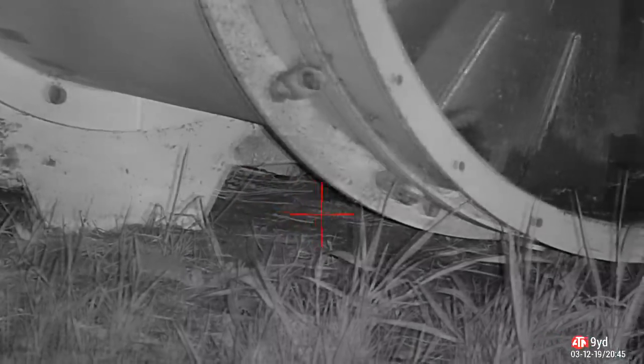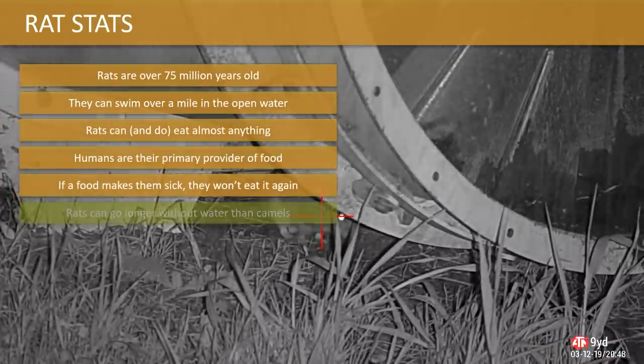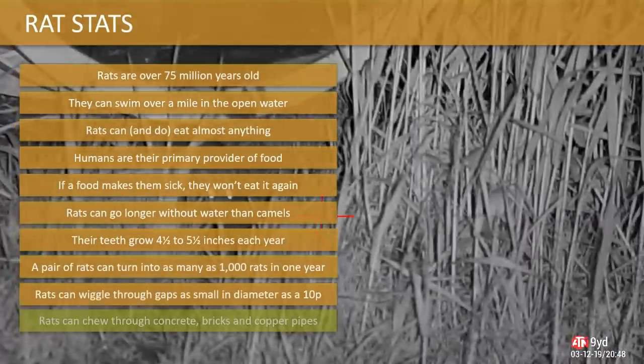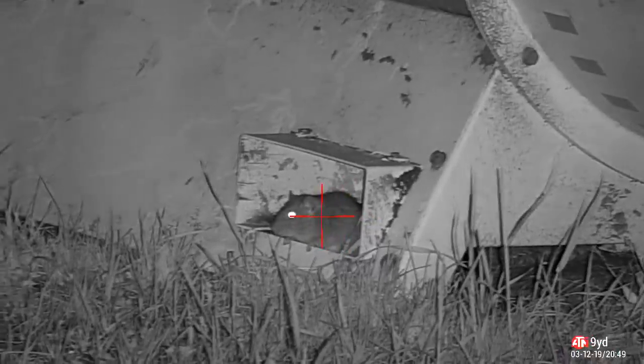I've had a few people ask some questions about rats, such as how many would breed in a year, how small a gap can they get through, how long can they go without water, etc. I've got a few rat stats here. Just hit pause and you can view those, otherwise we're going to shift it off and move on to the important stuff, like bagging up rats.